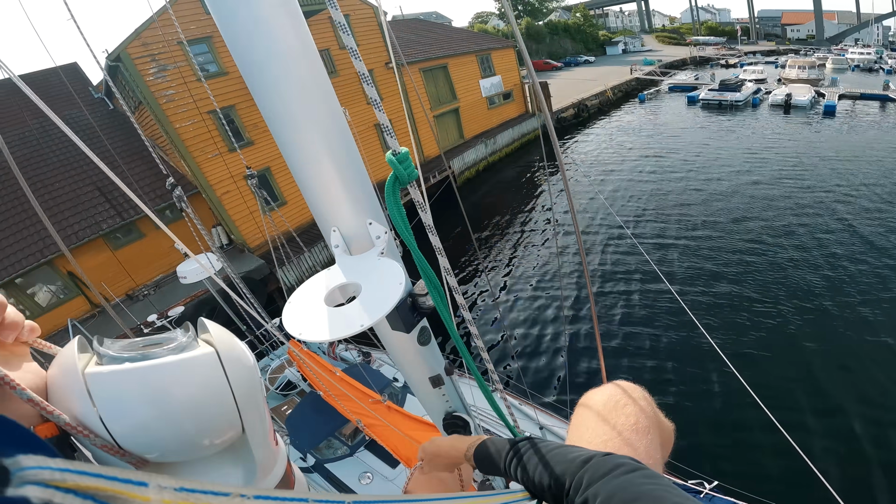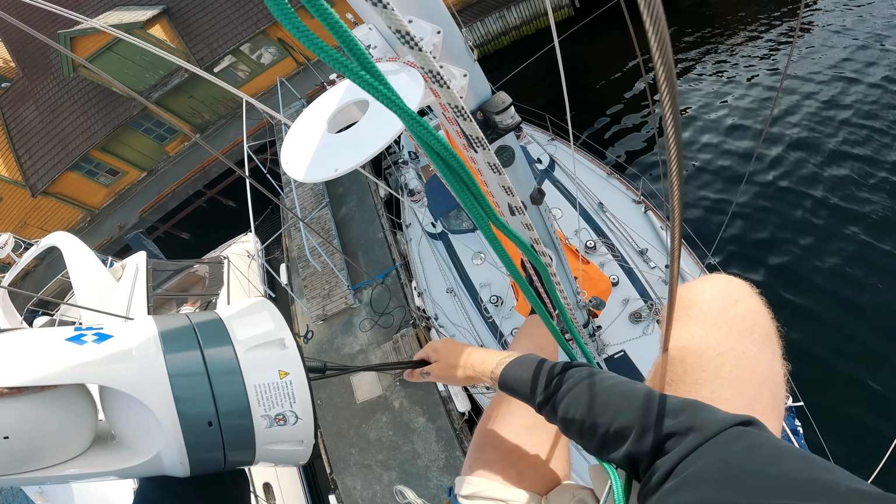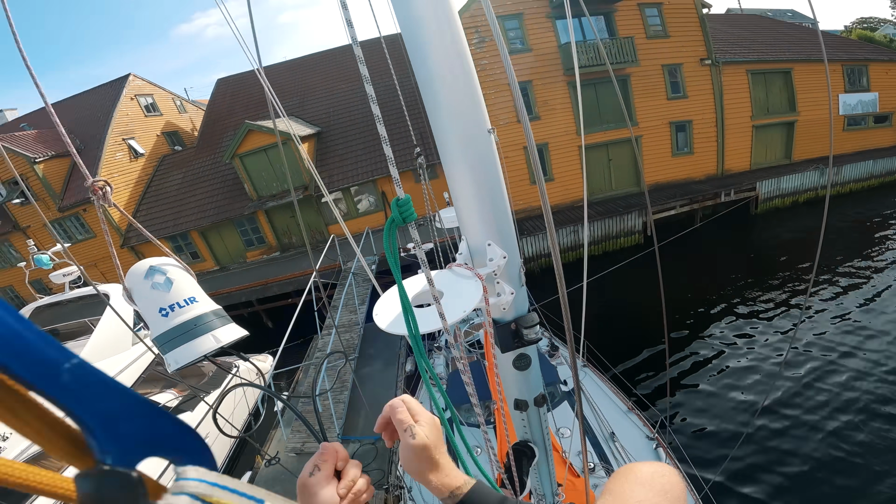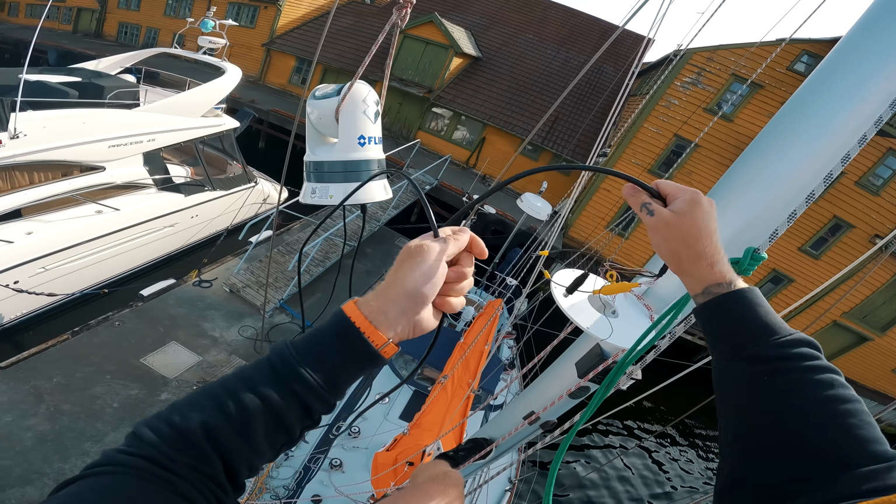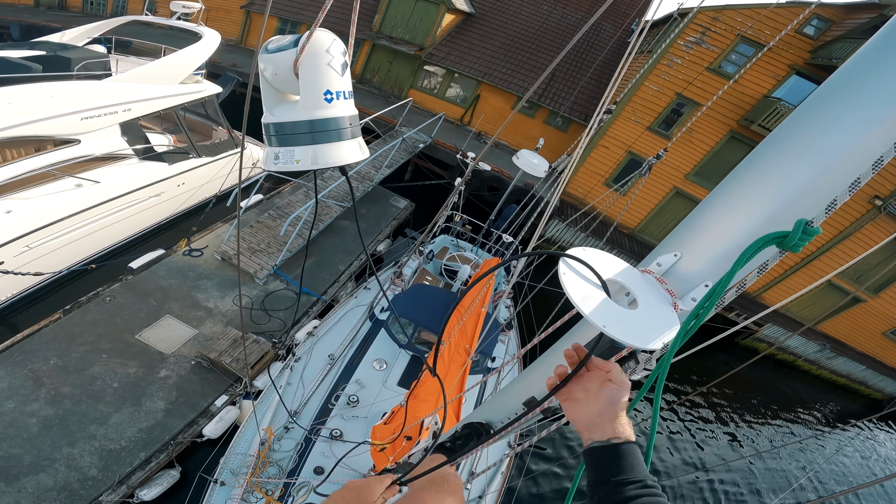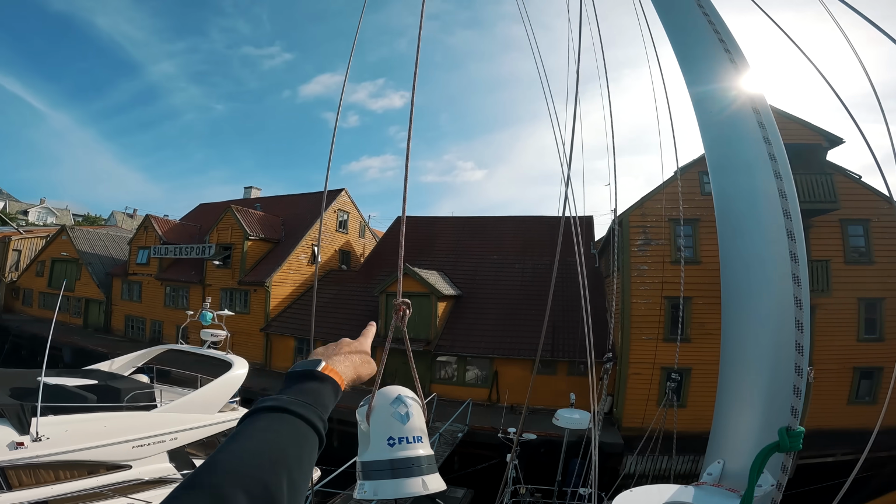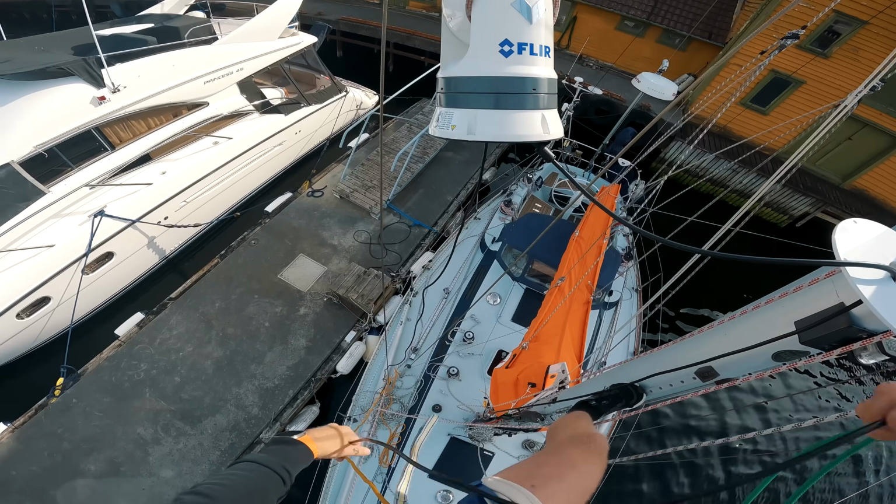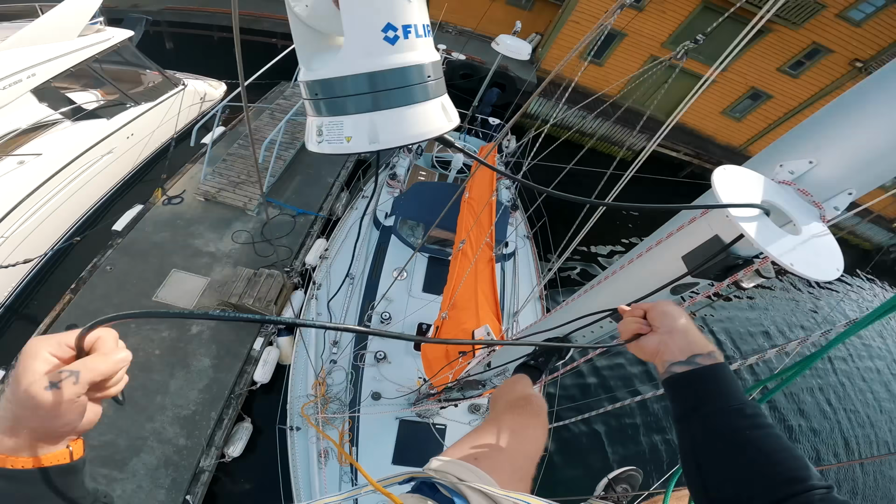There we go. And we need to get all the cables up first and thread them down the hole here. So that's one. The sheet actually hangs off the hook for the wire, the forestay wire, when I don't use the forestay.